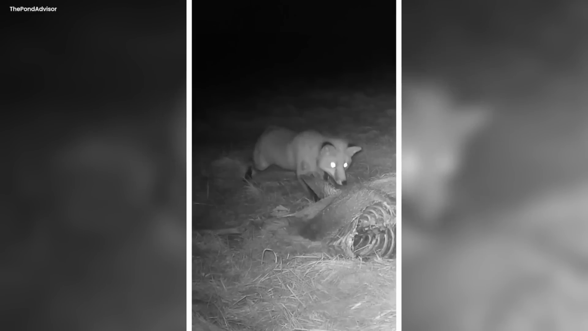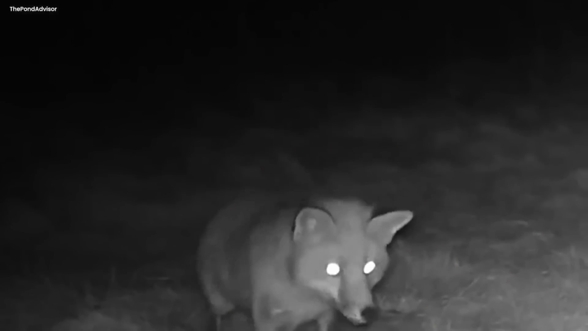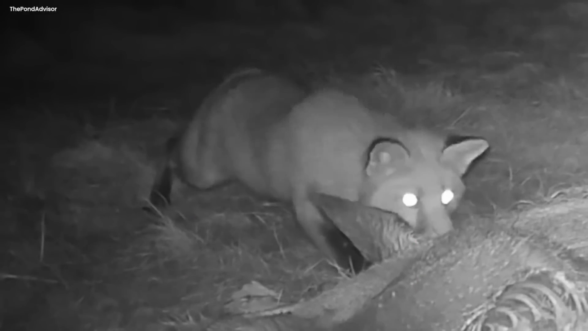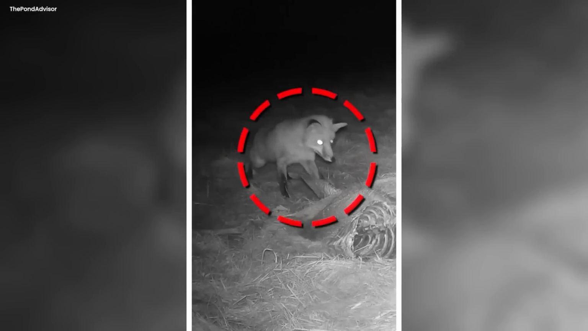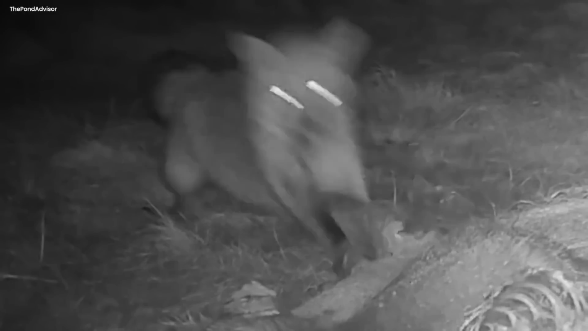It tried getting a bite of flesh, but those forceful thrusts were enough to keep it away from the slaughtered animal. The movement seemed unnatural, as if the fox had seen some supernatural force pulling the flesh for itself, or it could be a strong gust of wind.